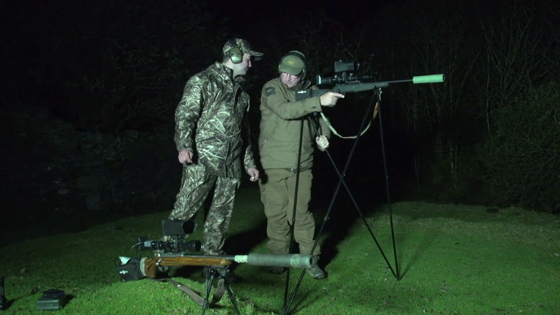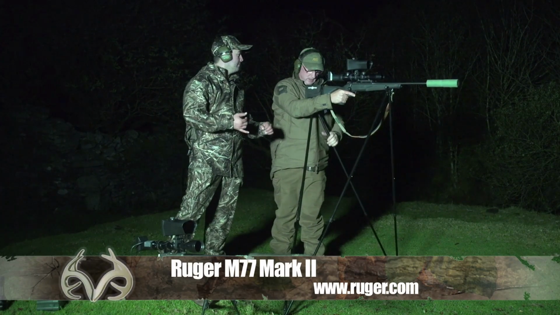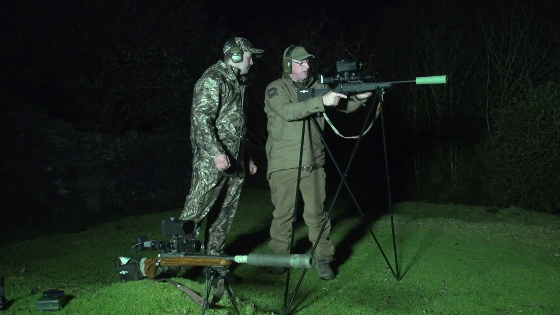You're going to shoot off the bipod, yeah? I've got the bipod on the floor. I'm going to shoot off that one. Okay, I'm going to try off this quad pod here. There's a lot of night shooting, I think it's going to be done standing. I think you're right there. Let's see if we can do it this way as well.